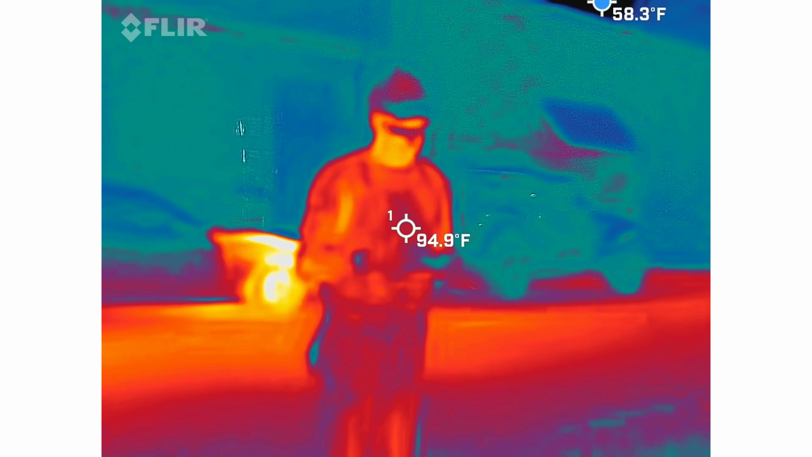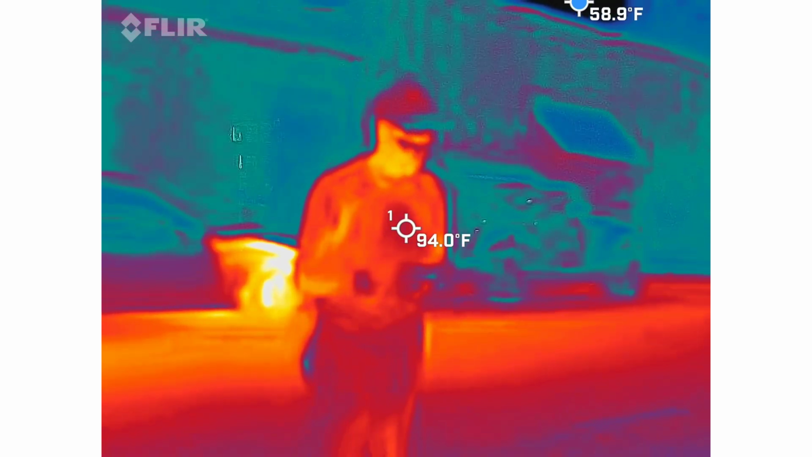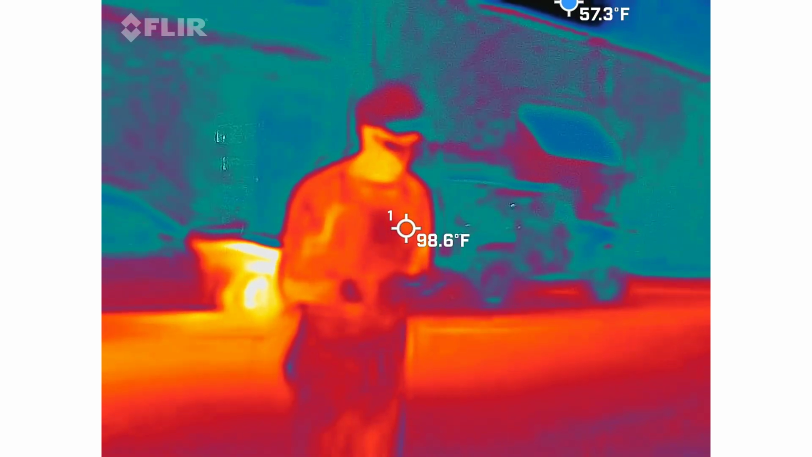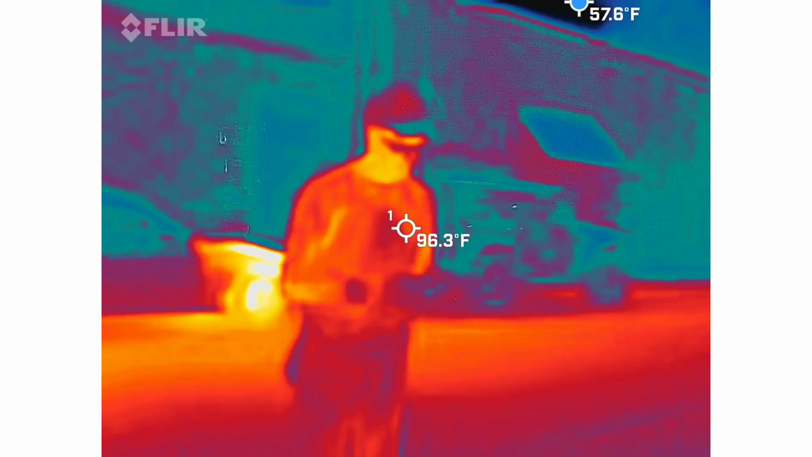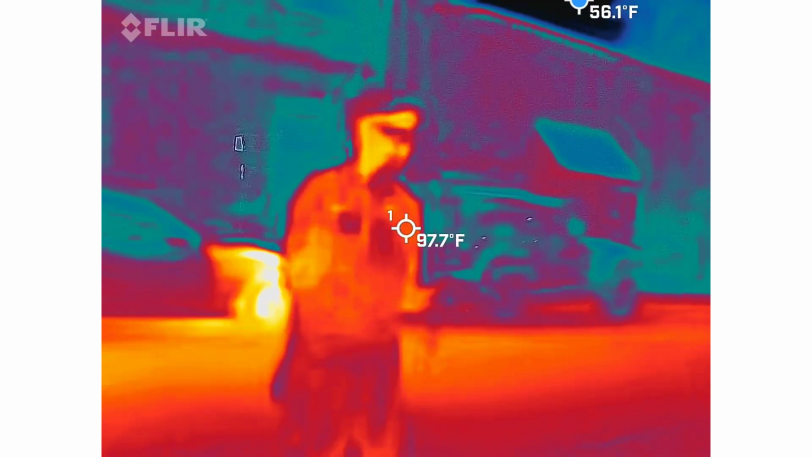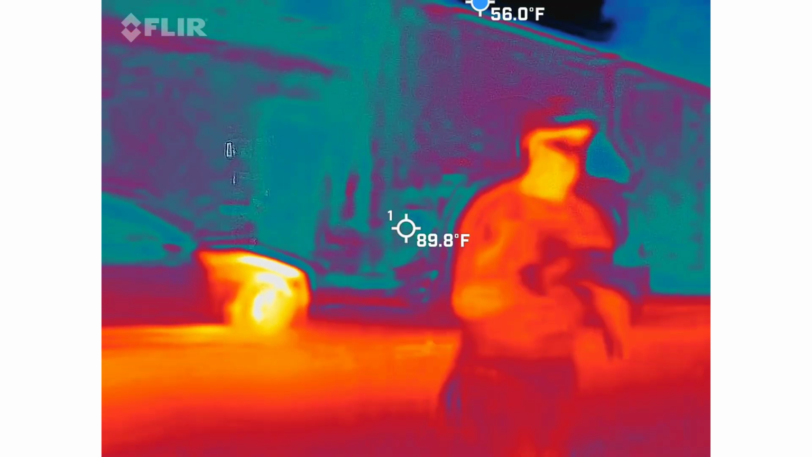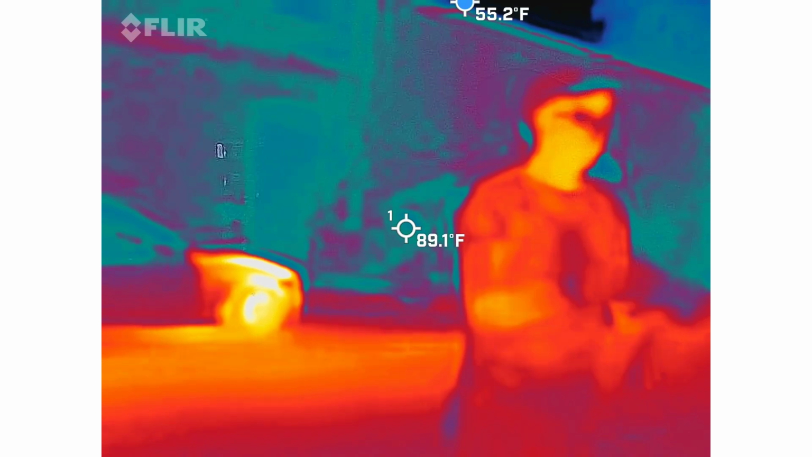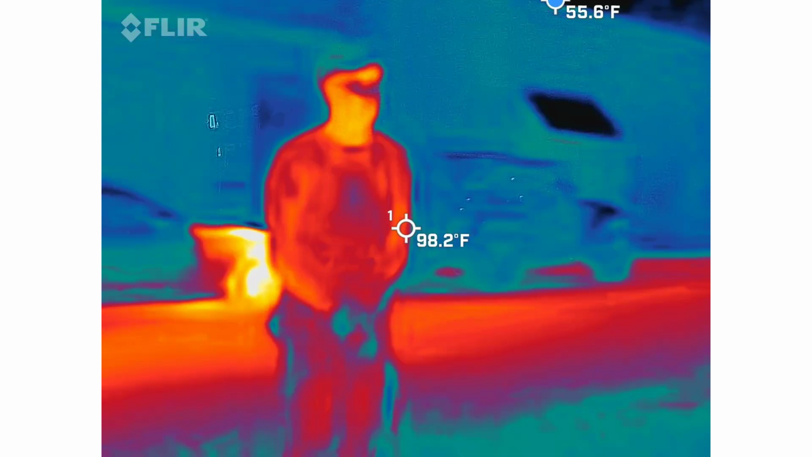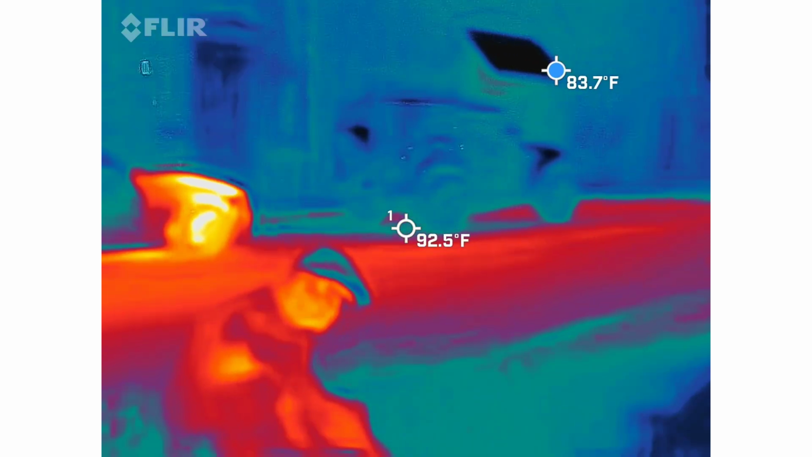Ella, you're my next person. I'm guessing you're in your teens. 15. So, teenagers do really, really well with this. Just because your ears are better than ours. So, again, you're going to have to undo the twist tie. Your volume button is the wheel. So, you can play with that all you want to. And that one is not recording, so I'm going to be relying on you on whatever you hear in real time. Pay attention.